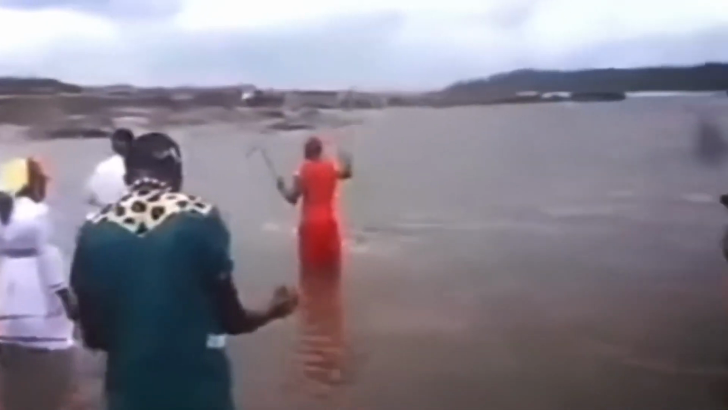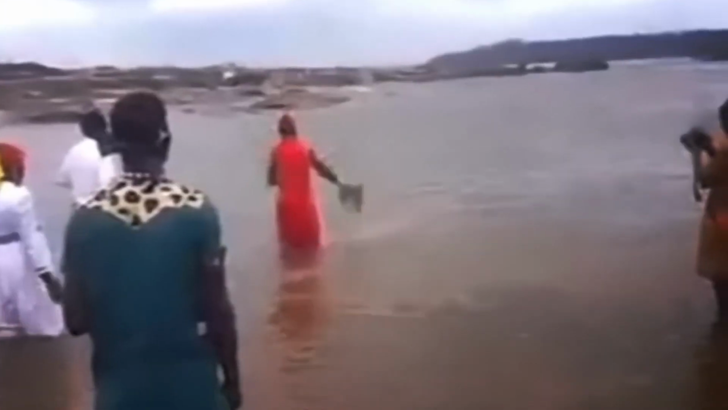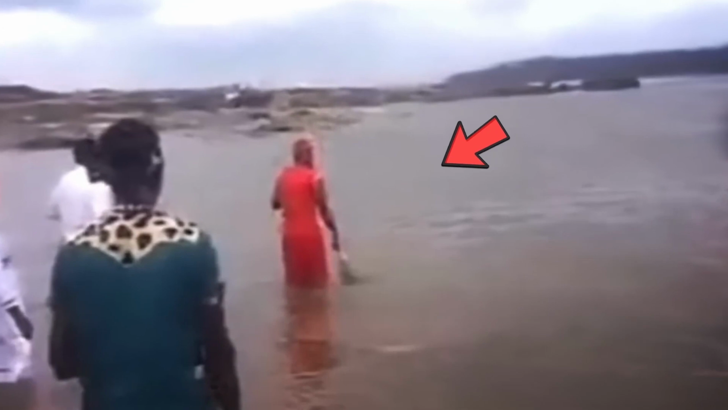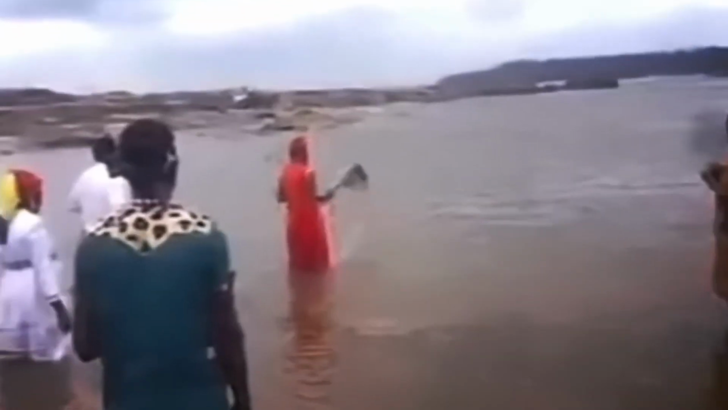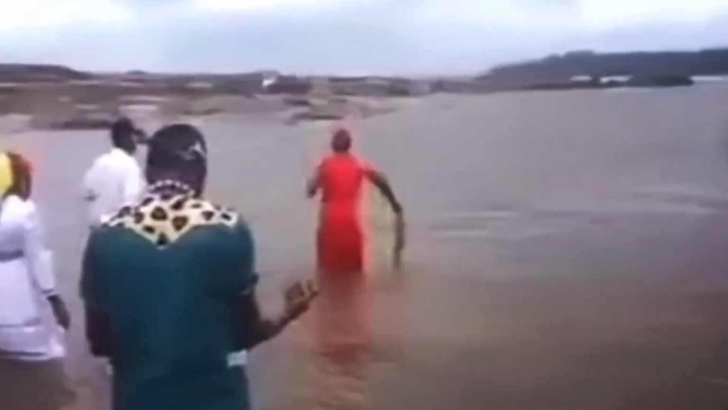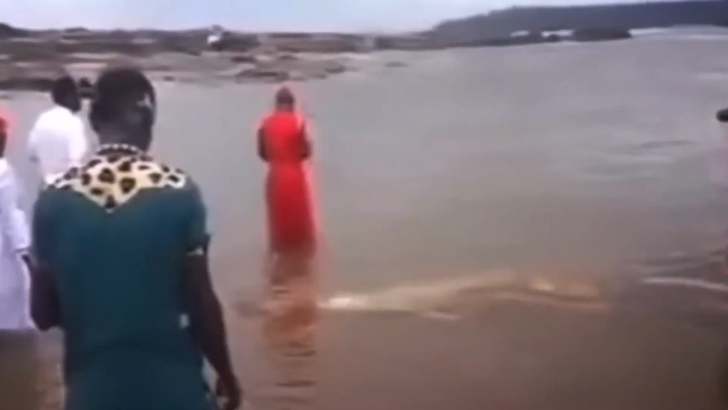Have you seen this video that's been going viral lately? It's really interesting. Nobody knows where it's from, but it seems to have been filmed in Africa. In the video, a group of people are gathered around a woman standing in the water, and it looks like some sort of ritual is taking place.